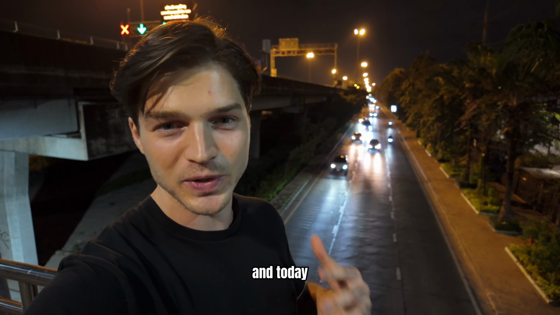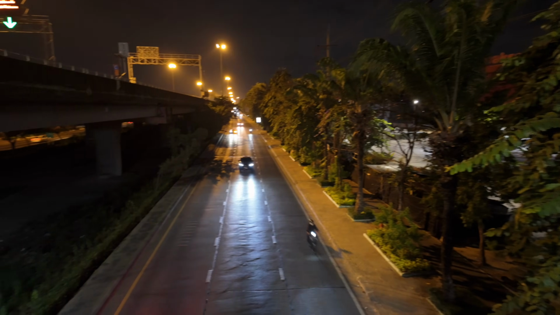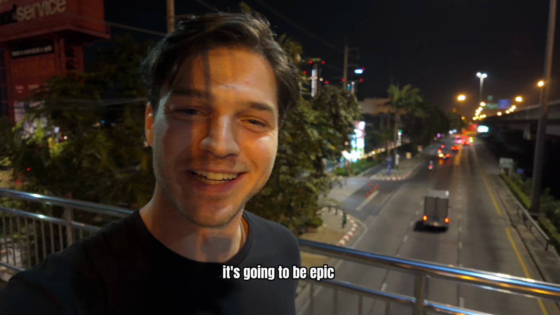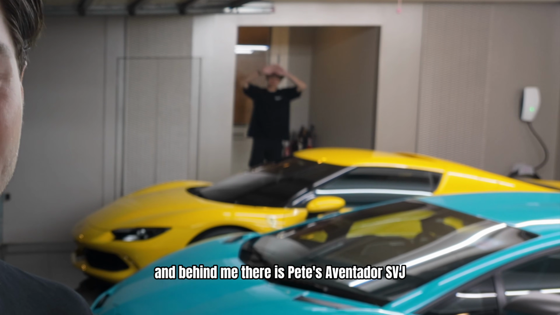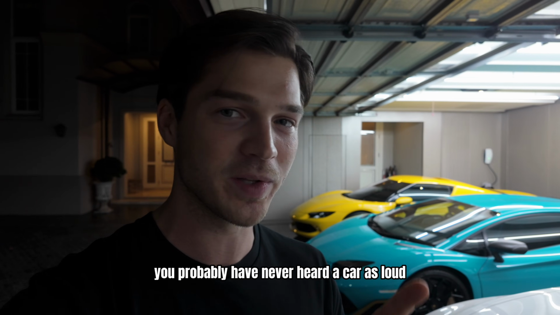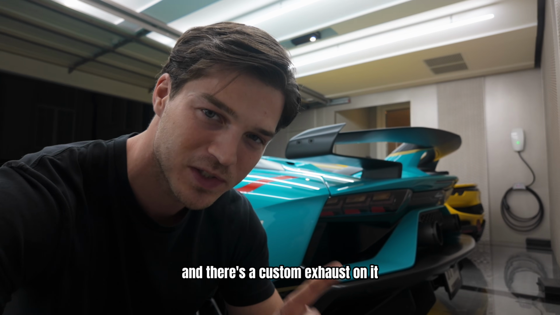I'm in Bangkok and today we are driving the Aventador SVJ. It's going to be epic. I am back in Bangkok and behind me there is Pete's Aventador SVJ. We are gonna take it out for quite an epic ride, so join along. Oh, and there's Pete. Hello. And let me tell you, you probably have never heard a car as loud as this one before, since this car is straight pipe and there's a custom exhaust on it.